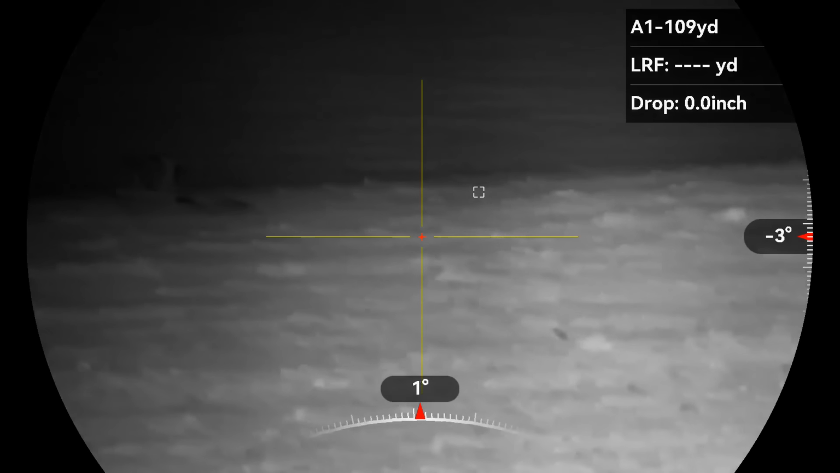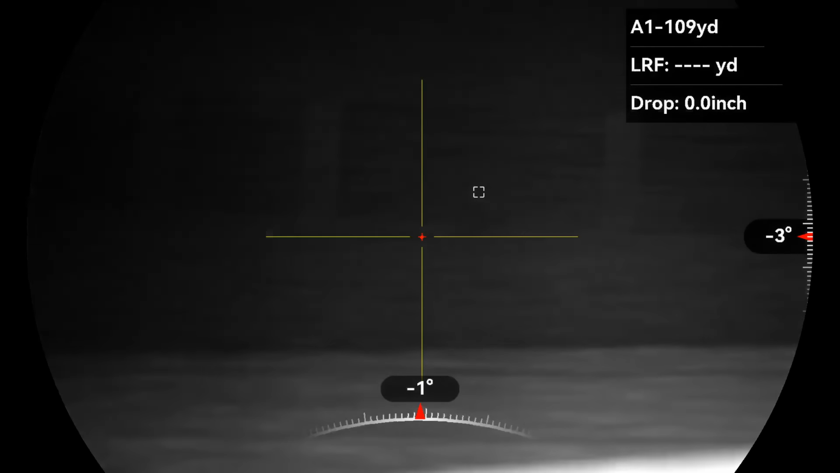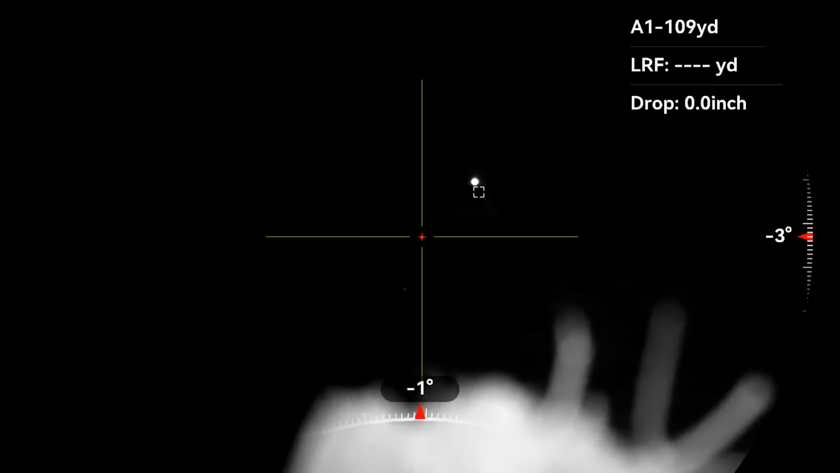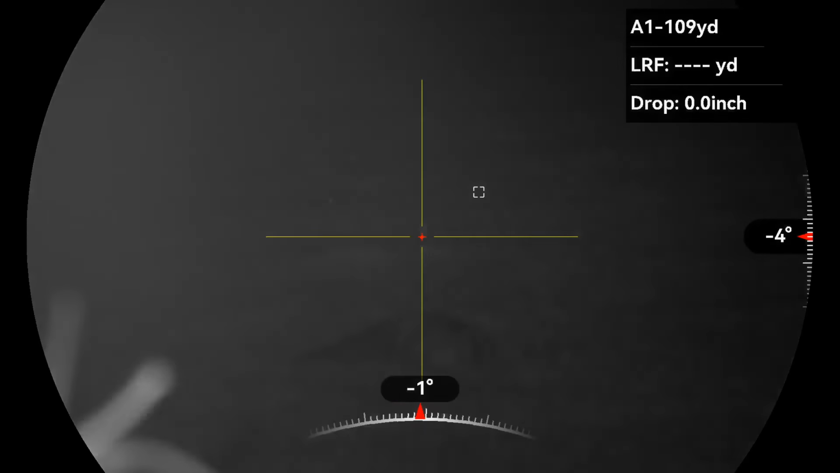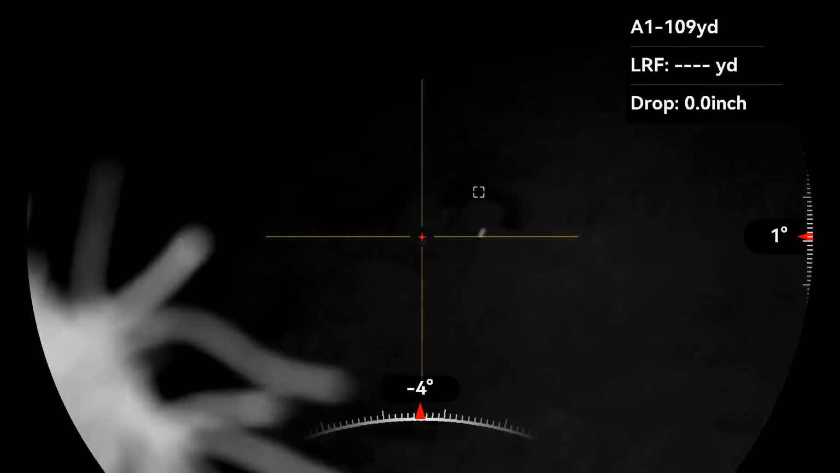As soon as I dropped it, I started lip squeaking to see if it would bring the other fox in. And sure enough, it came in like a train. Another one eye or two.